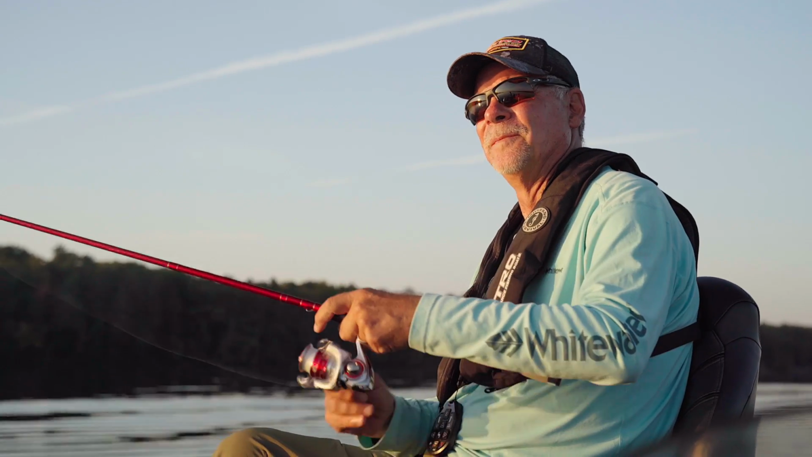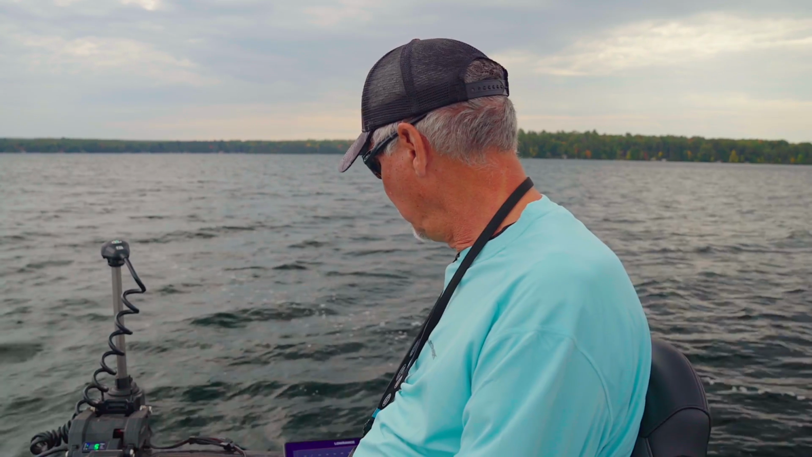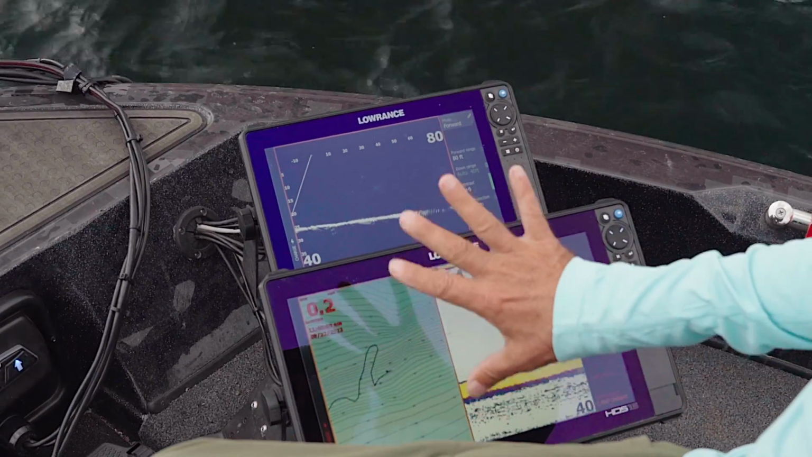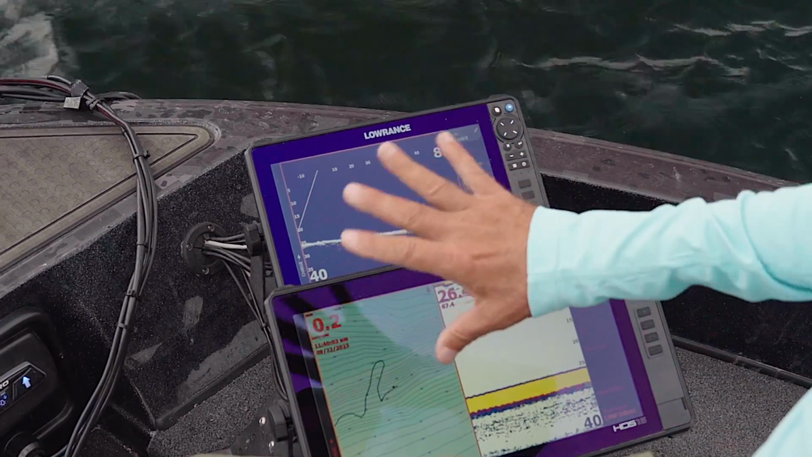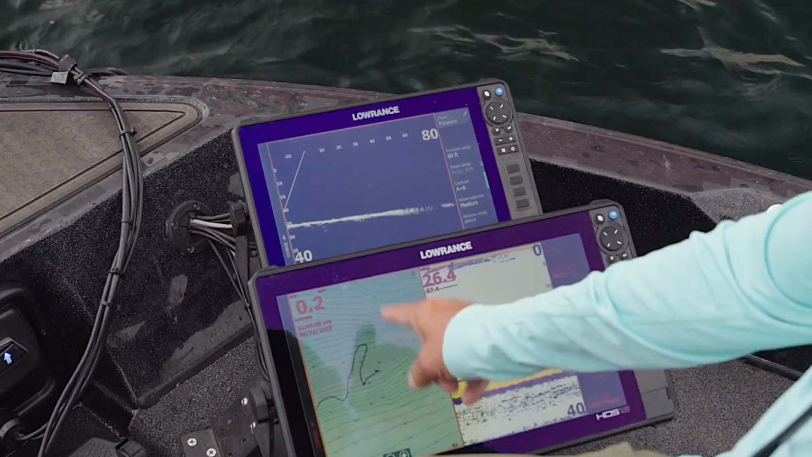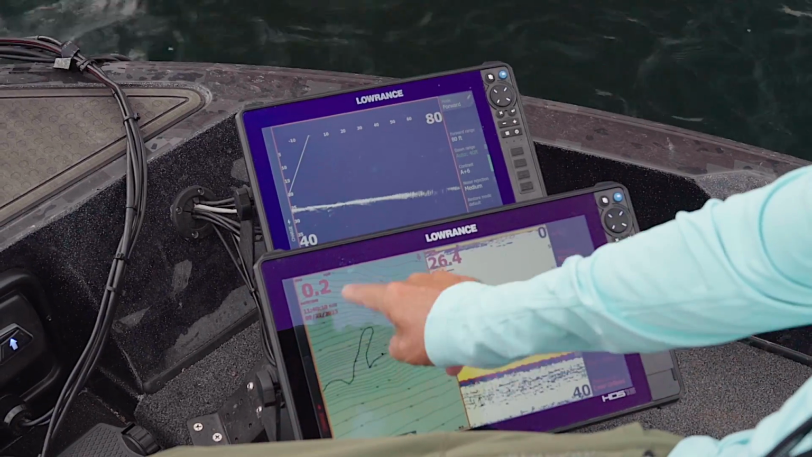So the way that I like to set up my units is, you see all the bass boats and you see all the pro walleye boats. They've got 2 units on the front. I'm not saying you have to do it with 2 units, but it makes it so that you have a bigger screen to look at. But I like to take my 1 unit and I'll split the screen.